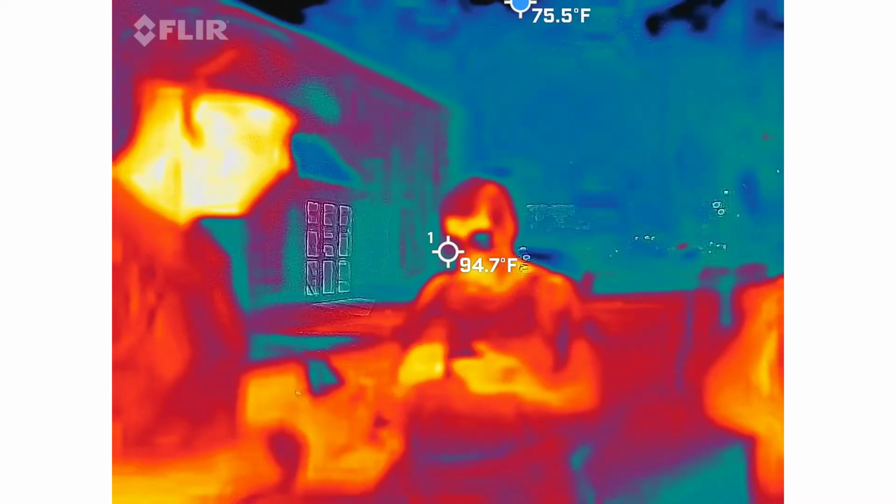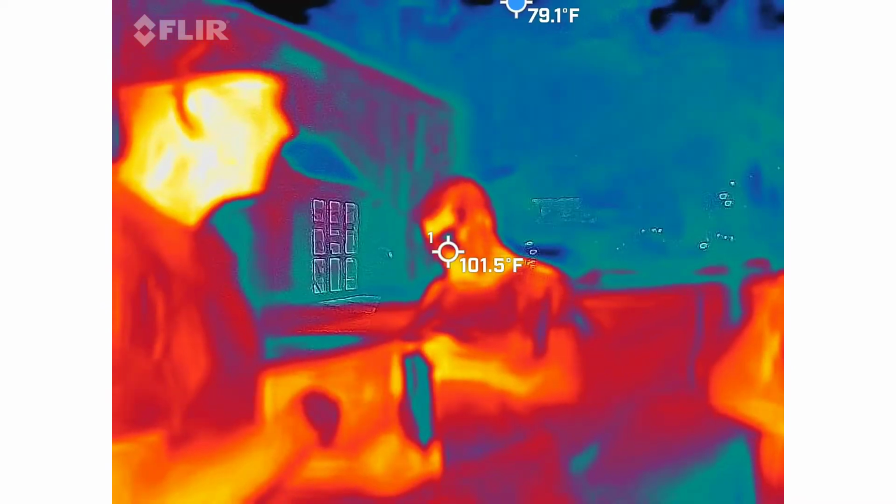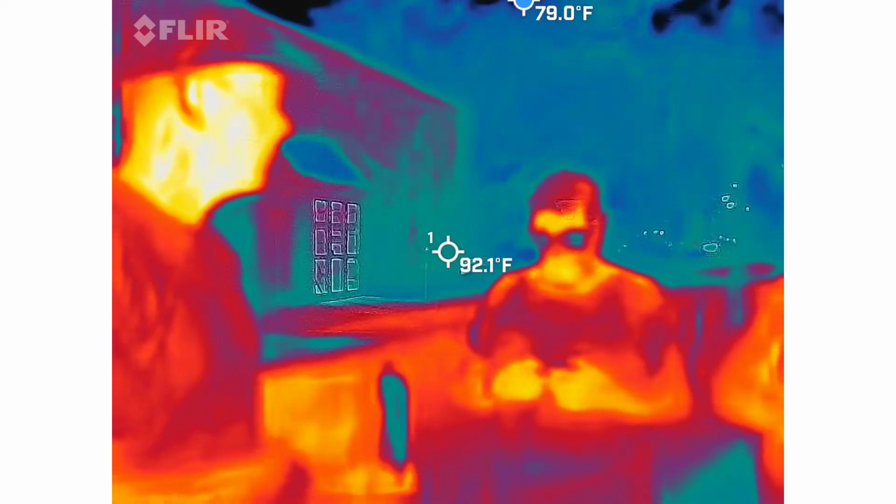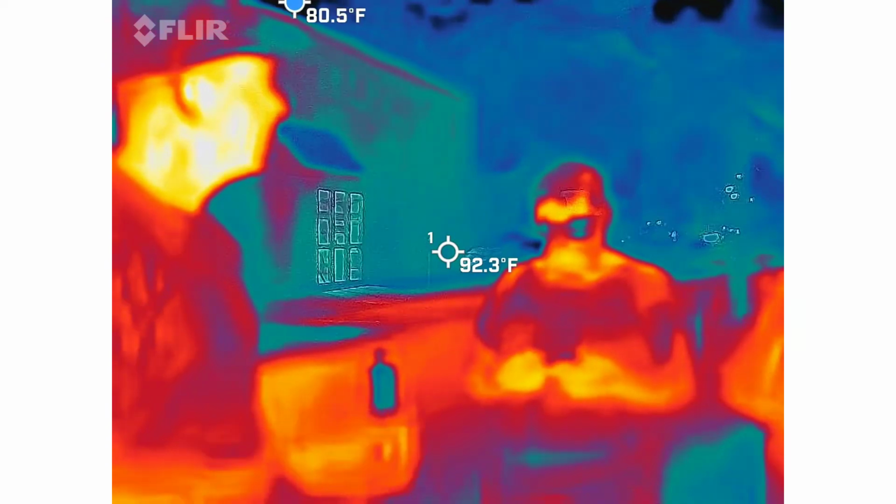The bottom number is ambient temperature being measured by this yellow probe. In the event Floyd finds something on his camera, you and I can prove it or debunk it just by going to find that cold spot, seeing if it's coming from something man-made.